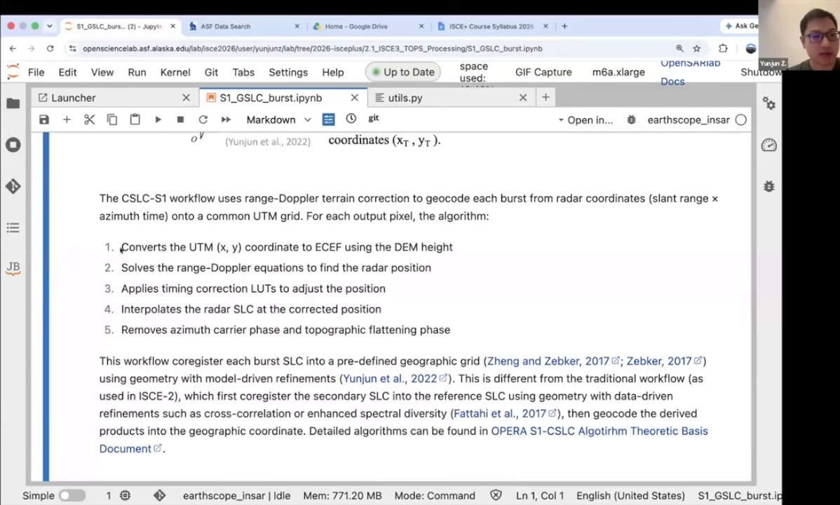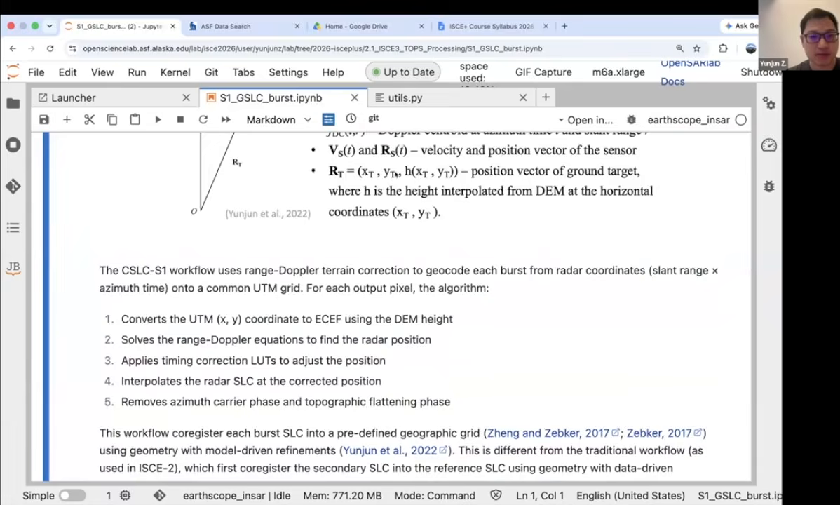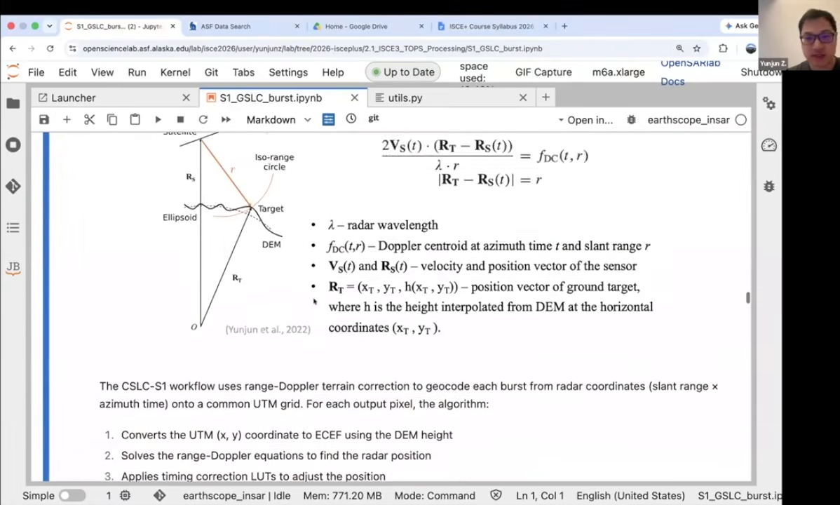So the workflow is explained in these few steps. Once we have the XY, we can convert that into the Earth-centered, Earth-fixed coordinates using the DEM, and then we can solve the range Doppler equations above to get the t and tau.